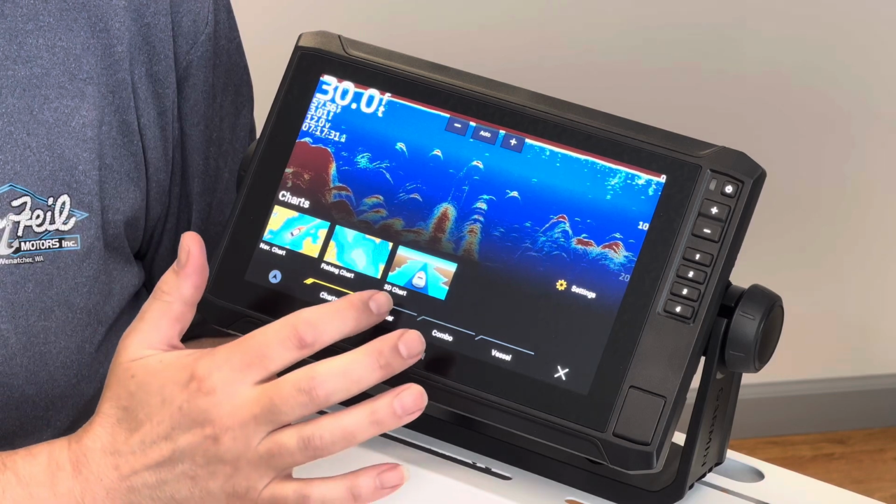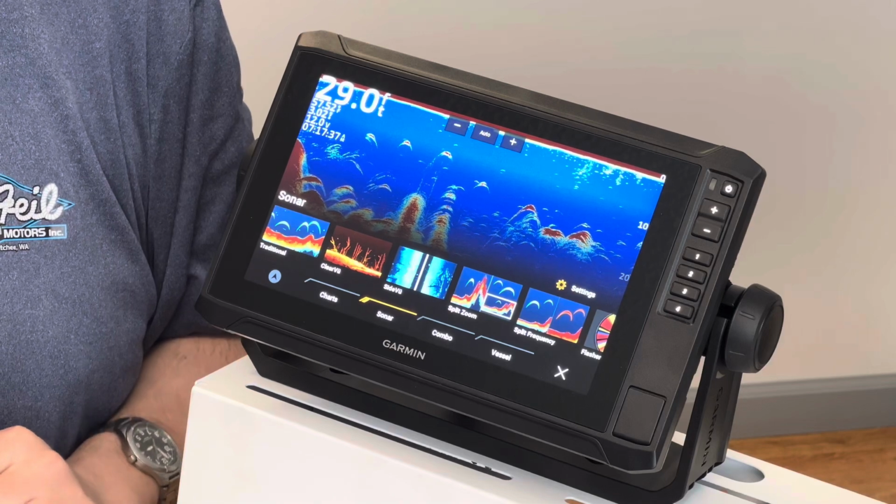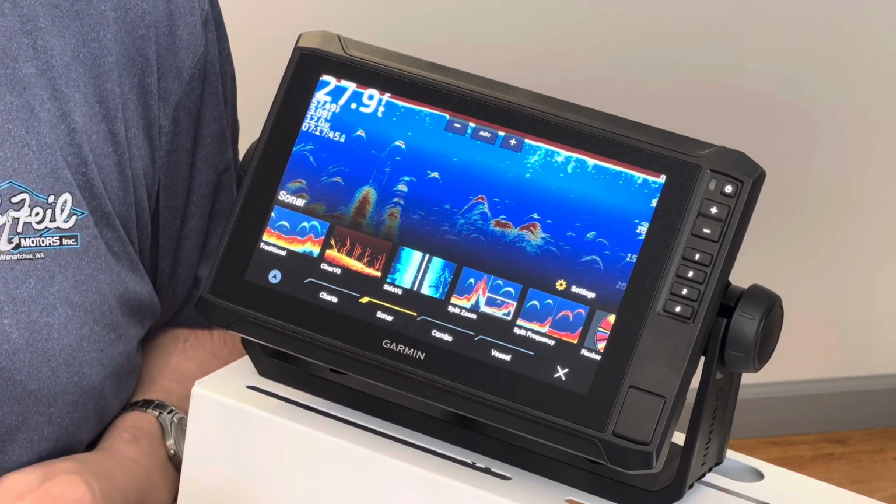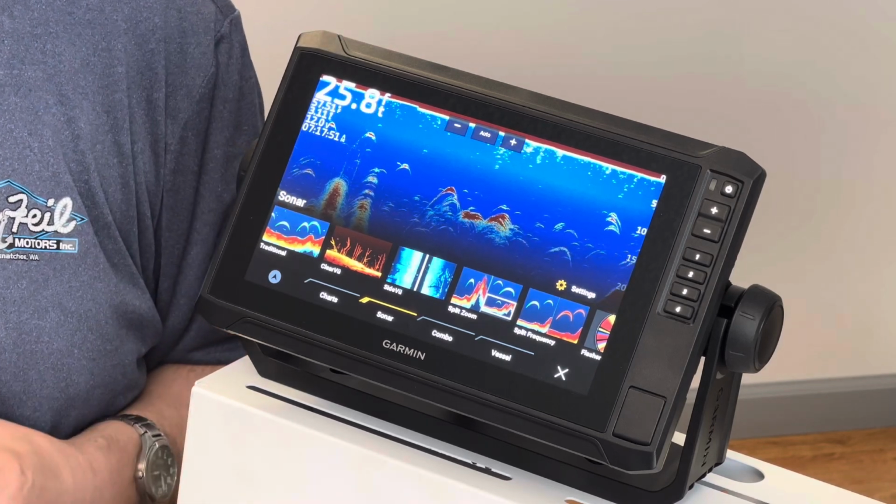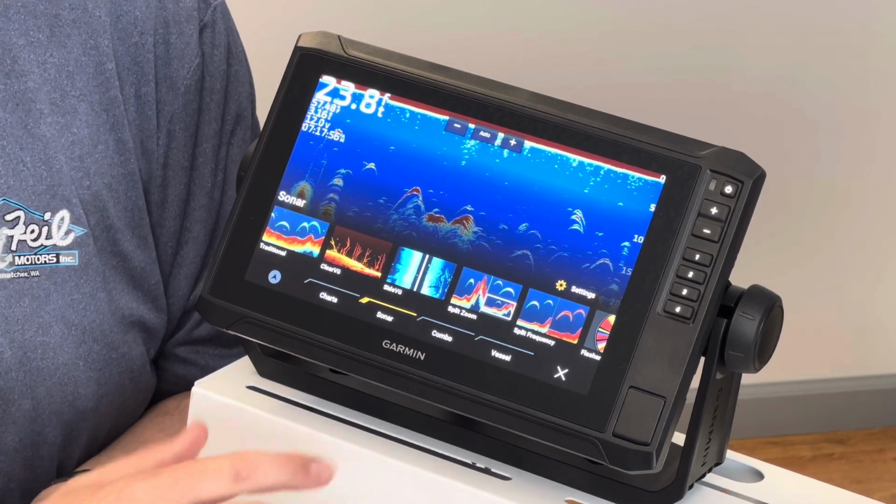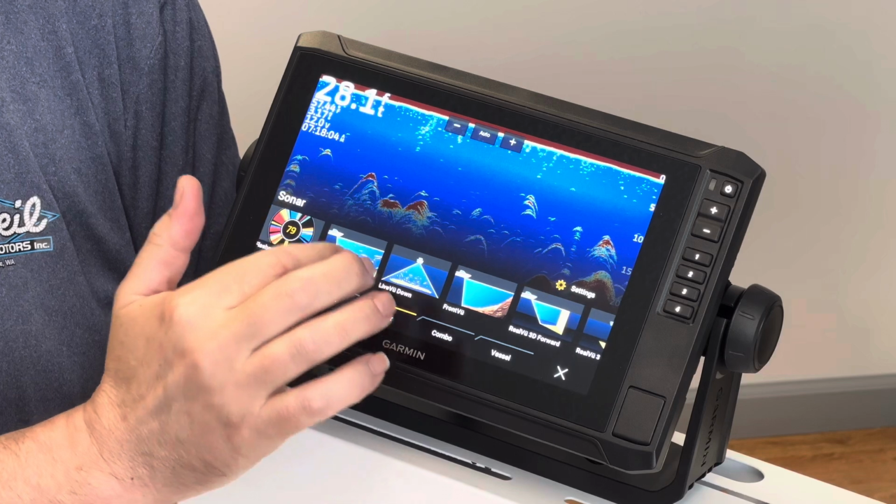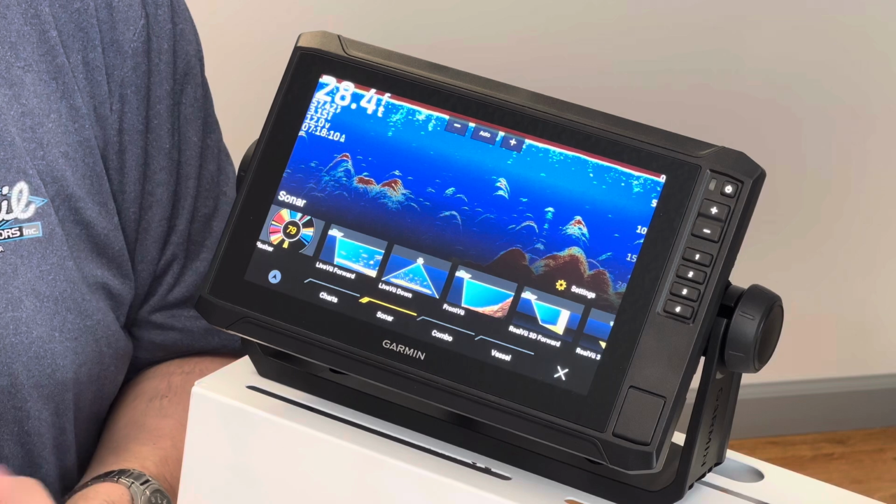You also have options on the sonar tab. You'll have traditional CHIRP sonar. You'll also have ClearVü sonar and SideVü sonar. ClearVü is Garmin's name for their down scan or down imaging. SideVü, of course, being the same for their side imaging, where that's looking down and out to either side of you. This will also offer several other options, including the old school flasher, and if you have any other type of transducers attached, such as LiveScope or Panoptix, you will view them via this menu.